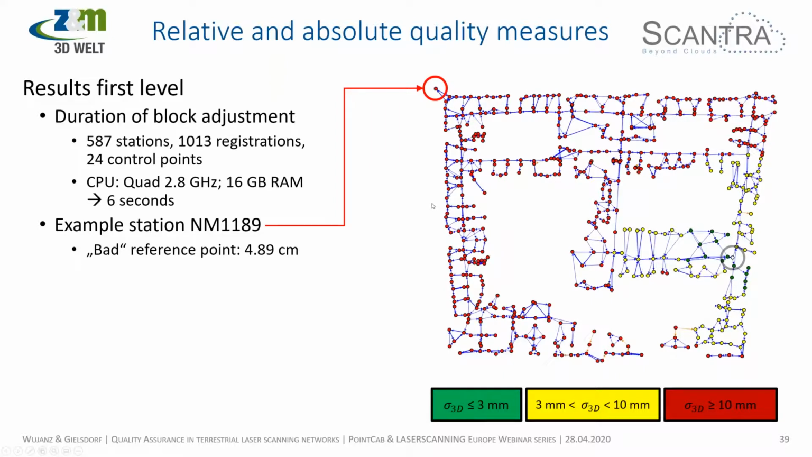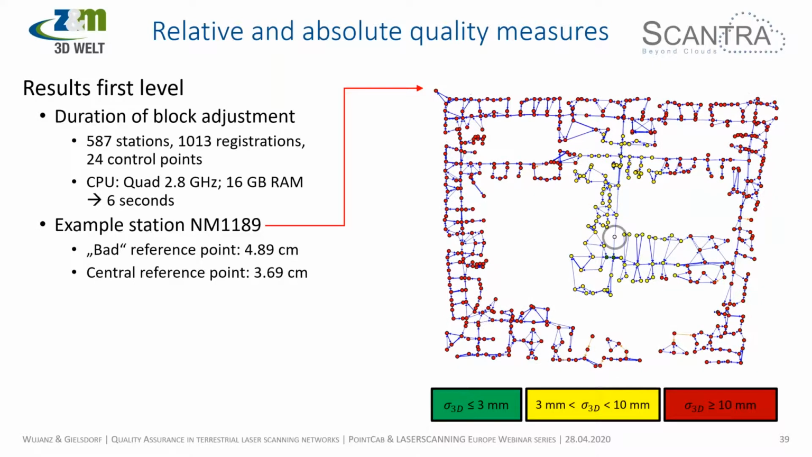So if we look at the top left, which is the station we're going to now track over the course of the remaining webinar, we can tell that the error accumulates up to 4.89 centimeters. So 5 times worse than what the client required. The first thing we could do is simply place the reference datum in the center, and that decreases the error of this particular station down to 3.69, but it's again not too great.